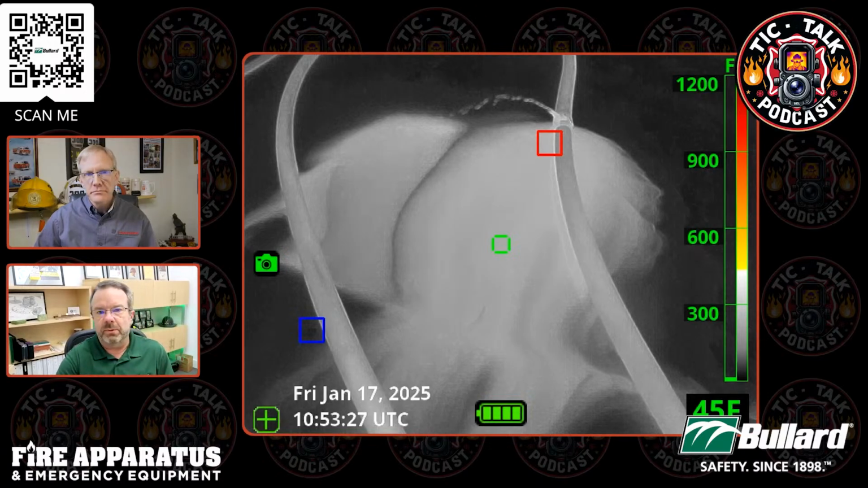The same thing happens, one more thing I guess to mention, if the chemical has a specific gravity of less than 1 and it's not a polar solvent, then it floats.